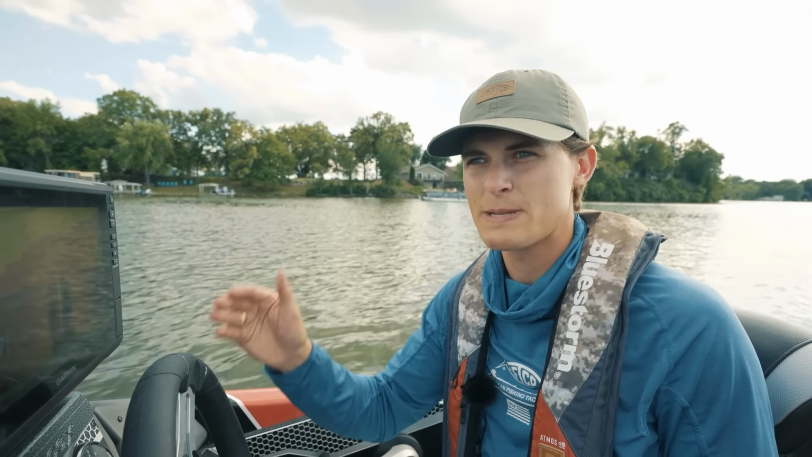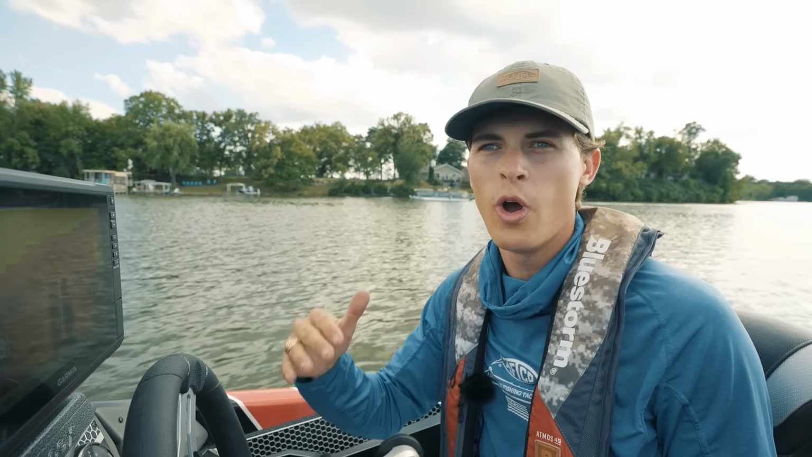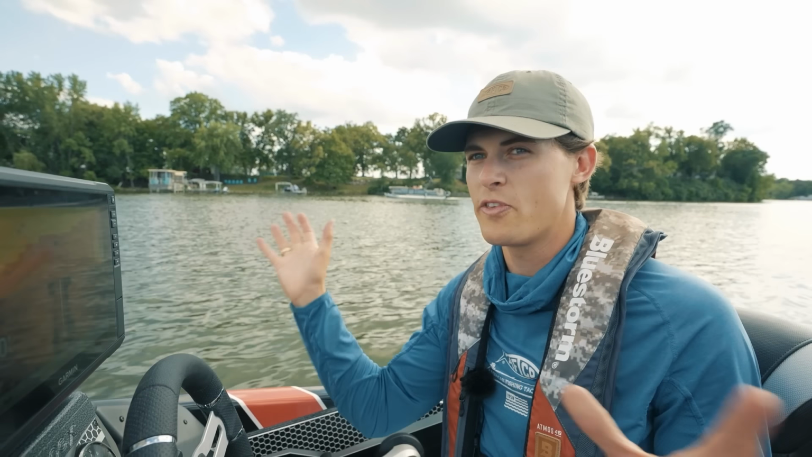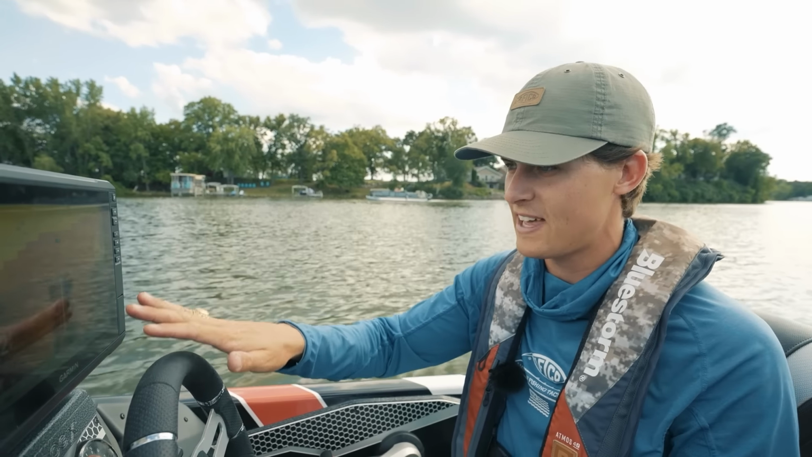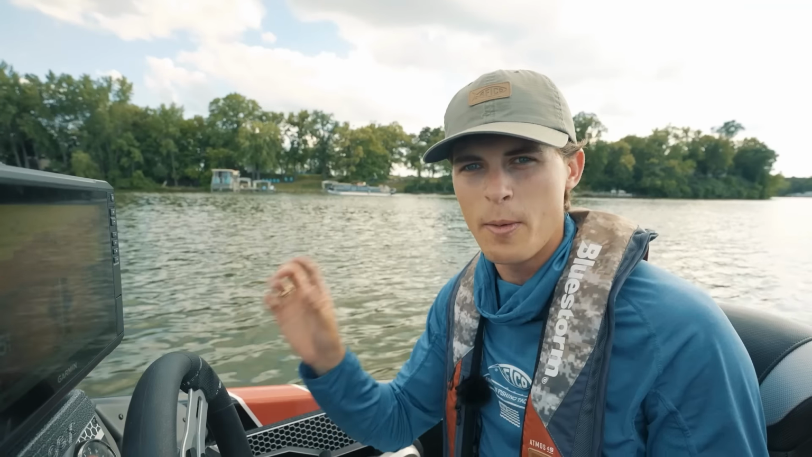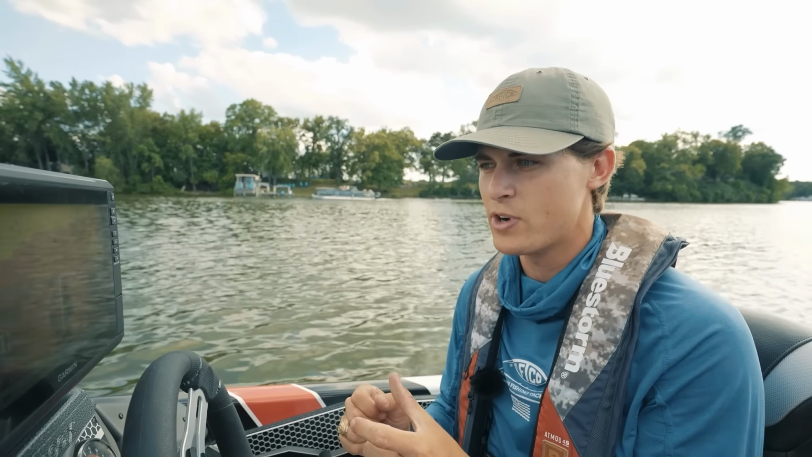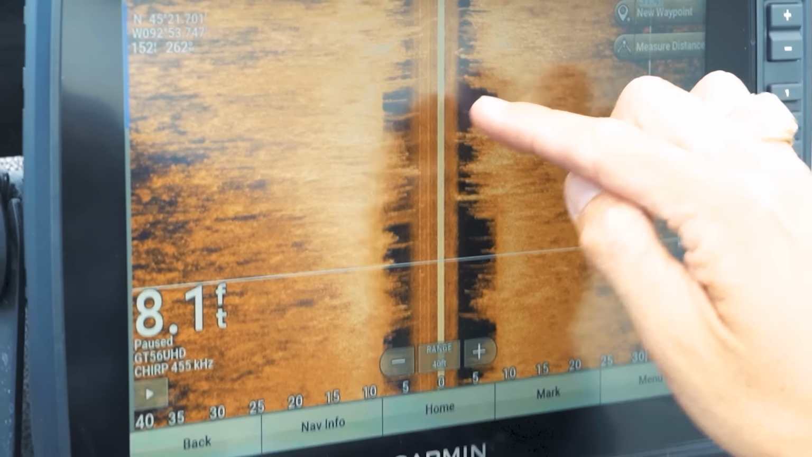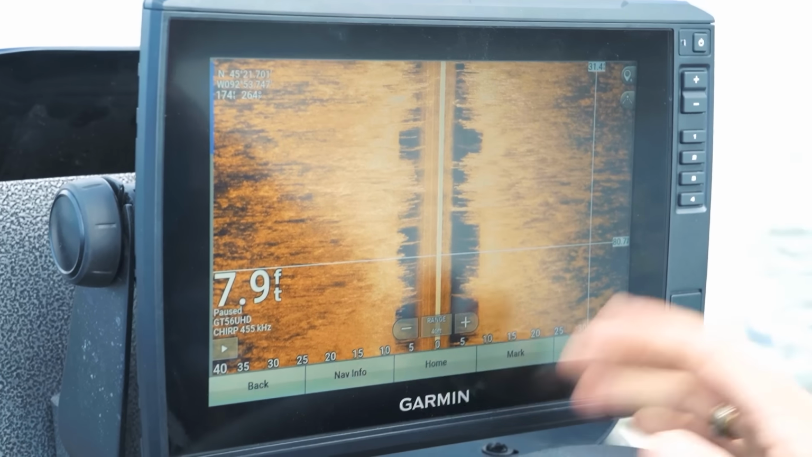I keep the contrast maybe a little bit lower than I do on rocky or more sandy bottom type places. Again, I don't want to blow the screen out, especially when I'm on a grass flat like this with tons of grass. I don't want the whole thing to be a white return. I want to find the best isolated clumps of grass. And as you can tell right here, we just went over some grass in two little holes right there. Again, irregularities, gotta look for them.